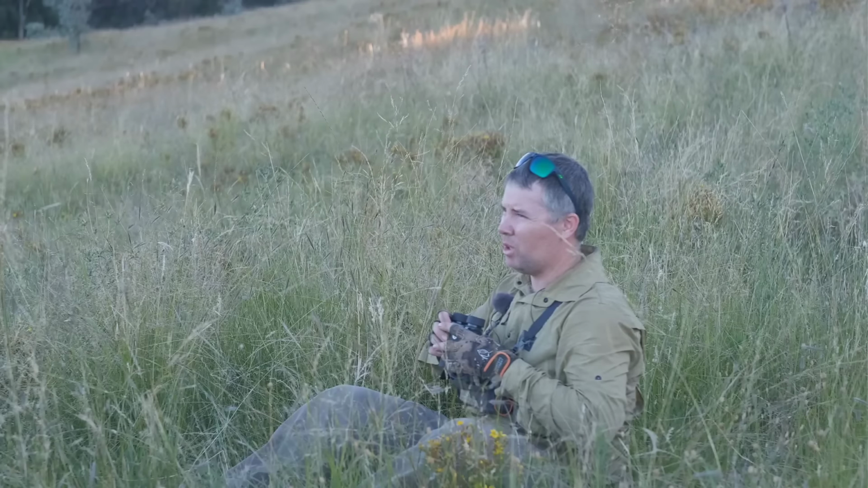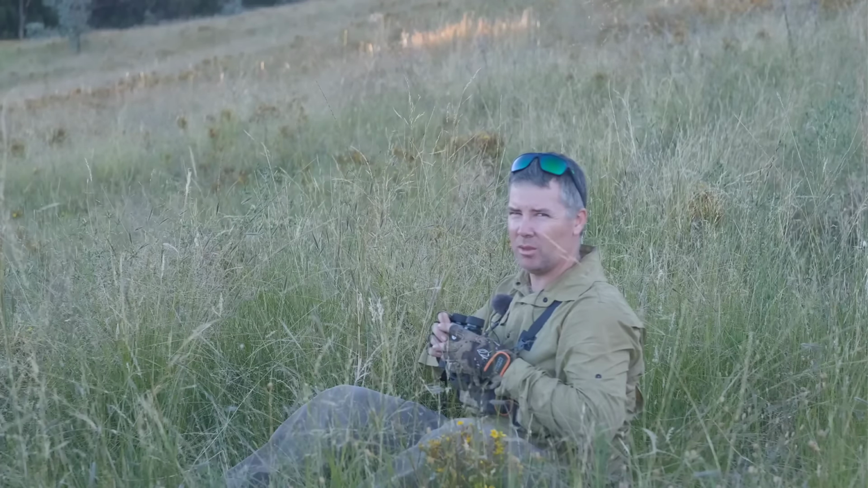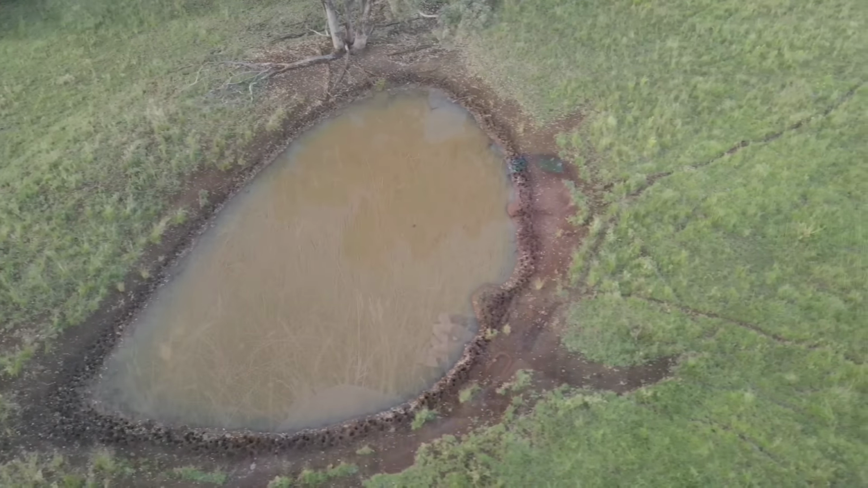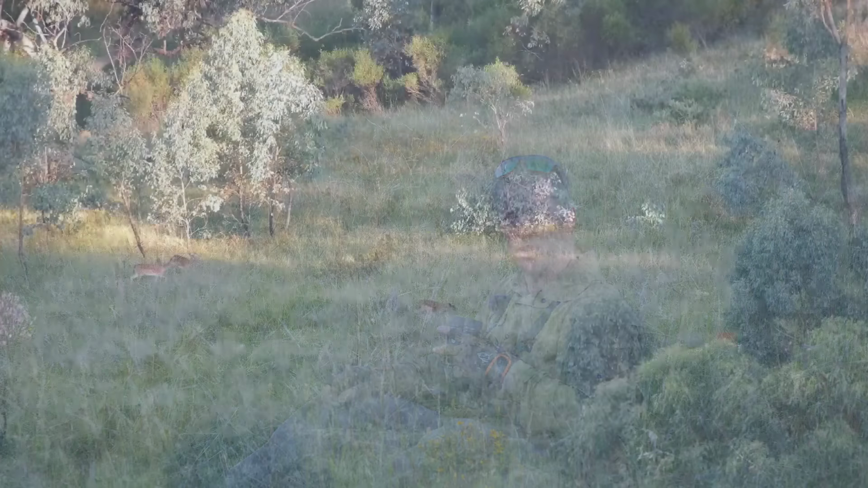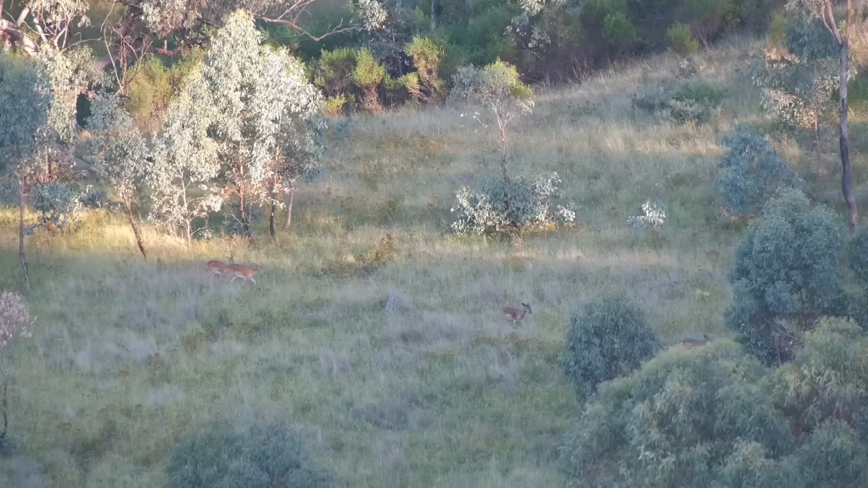So it's been really warm today. I don't imagine that the pigs would be too active. Interestingly, I've checked a few dams and things like that. Nothing, I can't see any wallows. The problem is there's so much feed and there's so much water, so the pigs can just live wherever they want. They don't have to come into those central points. It's normally good hunting if you can find the water in summertime, just not in these conditions.